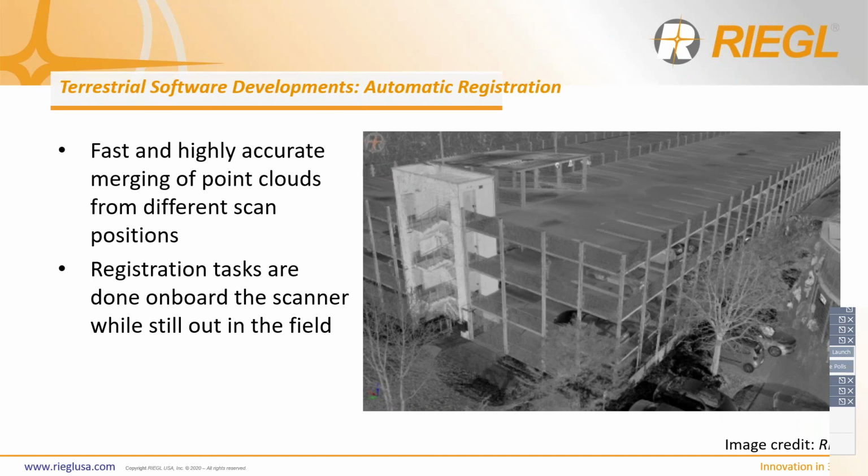So now let's talk about automatic registration. This is one of my favorites. This is a software feature that we've built directly into the hardware for the Vzi series that does fast and highly accurate merging of the point clouds from different scan positions. If you select this option in your workflow prior to starting your scanning task, so for any of you Vzi users, you know that you can create your workflow prior to even going out into the field. You can do this while you're in the office, or while you're on site. But one of the selections is that you can choose to add automatic registration, which I do recommend.